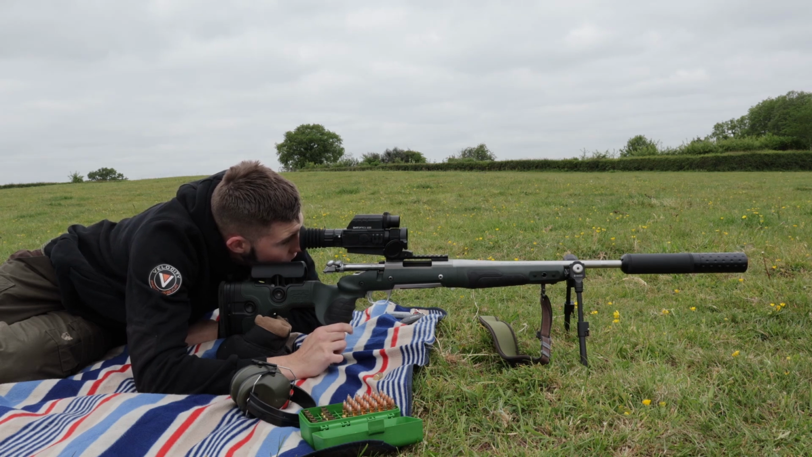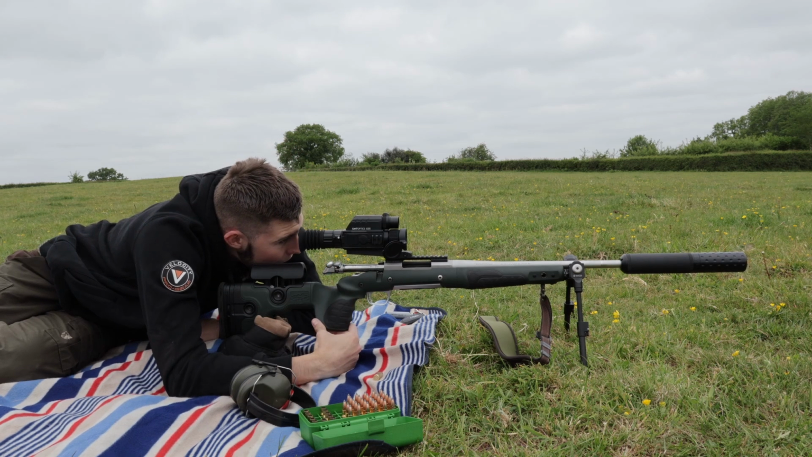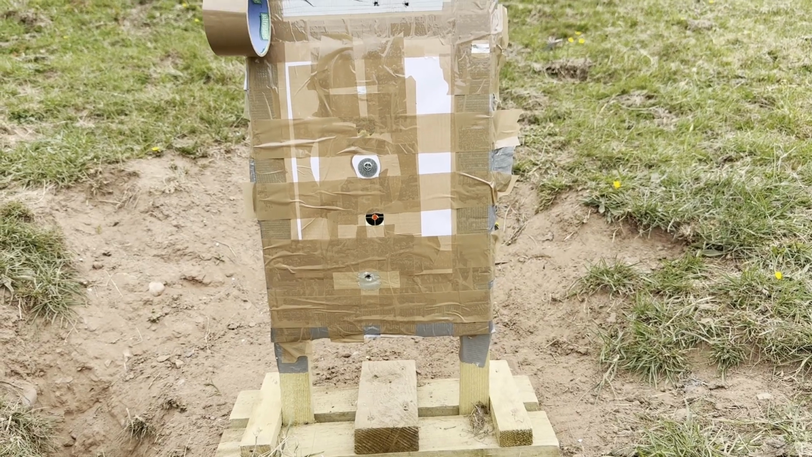so that's okay. And then I'm going to leave this to cool down for a second, and then I'll swap to day image and fire at the same exact position, and it should hit roughly within that foil square. As long as that second bullet hits within the foil square, I'm happy both are zeroed. That thermal zero is good enough for me.